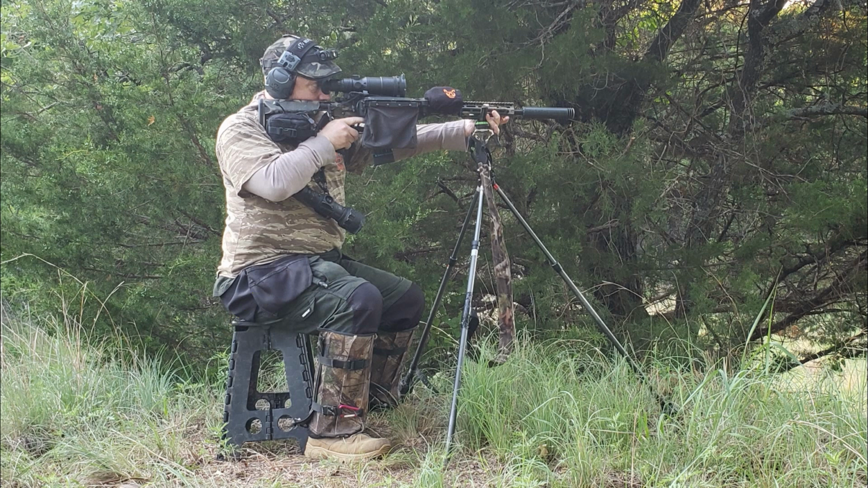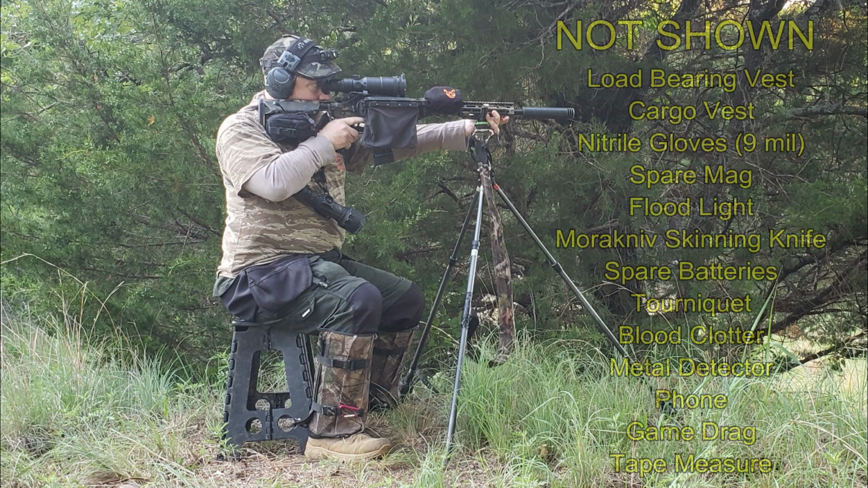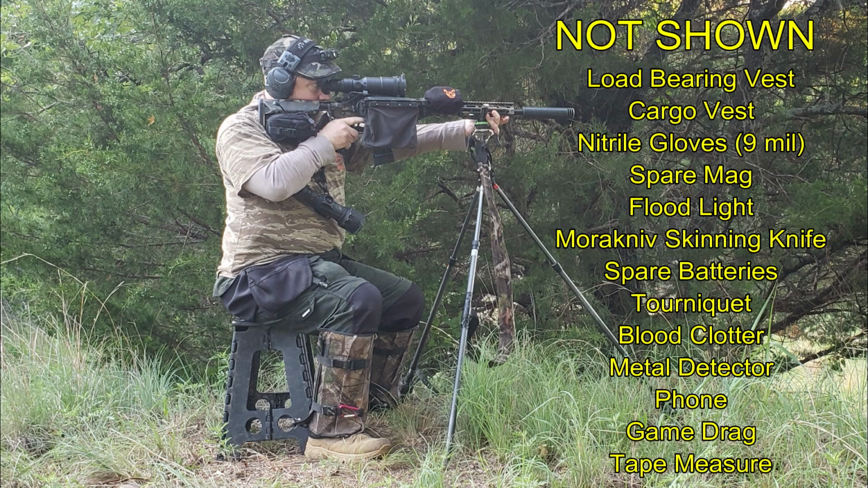Now, normally when I hunt, I'm not in a tree stand or in a ground blind like this. I'm out stalking around, and I am carrying all my gear with me because I'm not leaving anything back at the truck. So I'm going to be away from the truck. So I've either got a load-bearing vest on that has a lot of pockets in it, or I have a cargo vest on. And in those vests, what I'm going to be carrying is going to be nitrile gloves. I'm going to have a spare magazine.